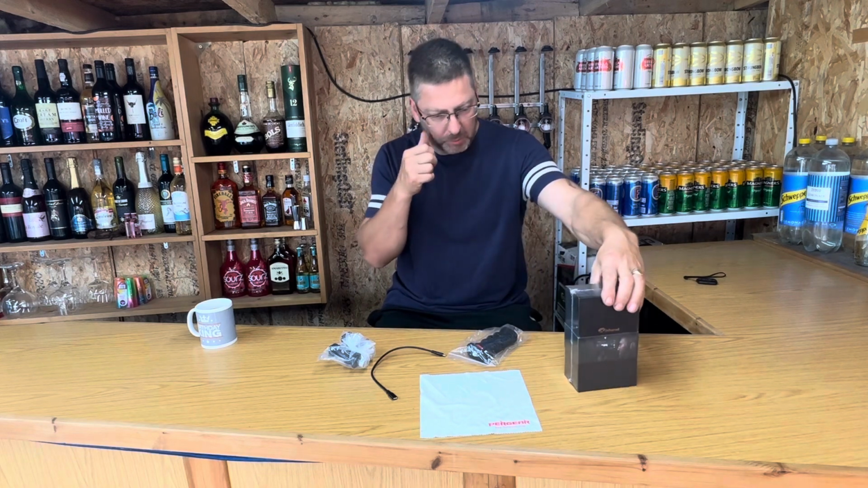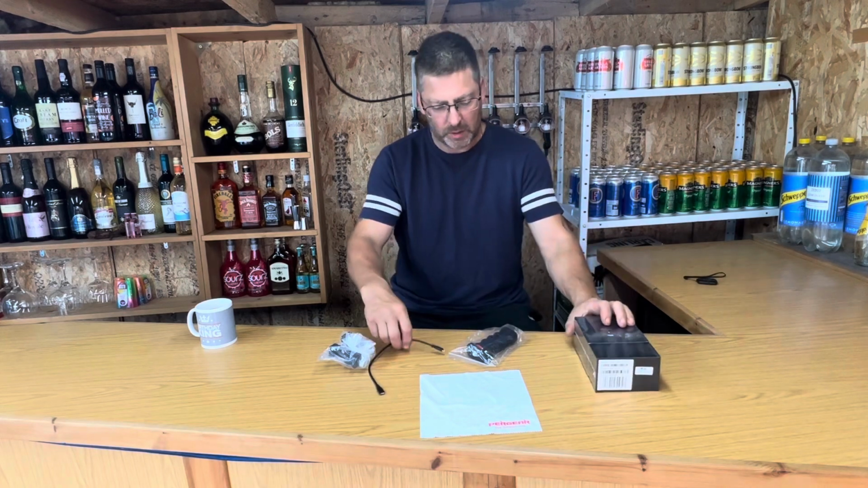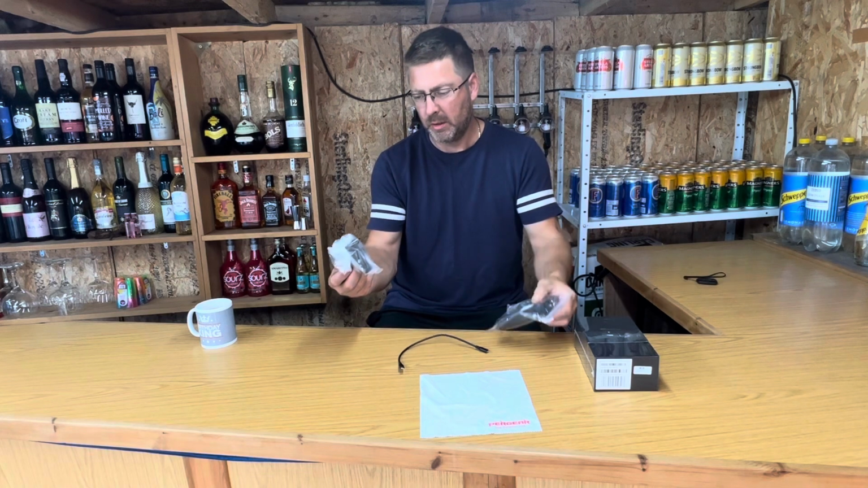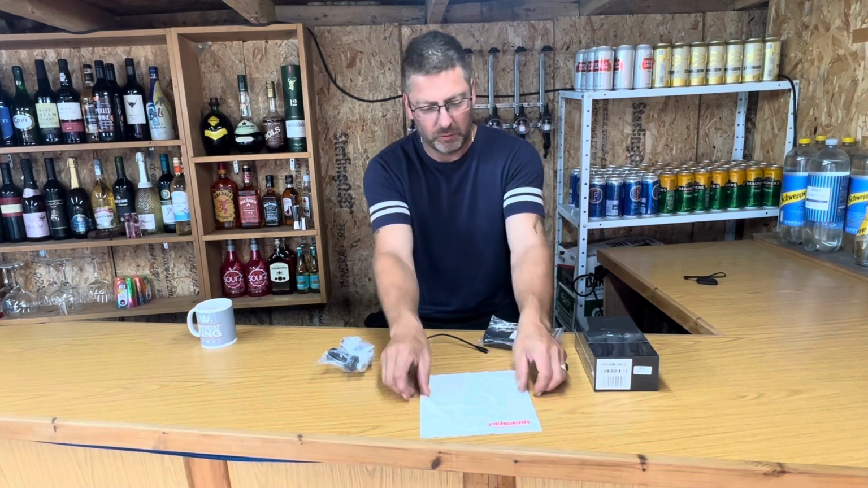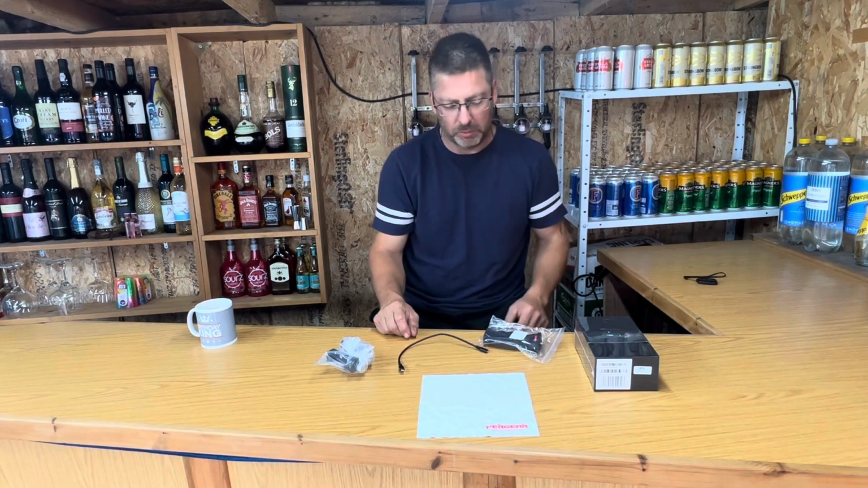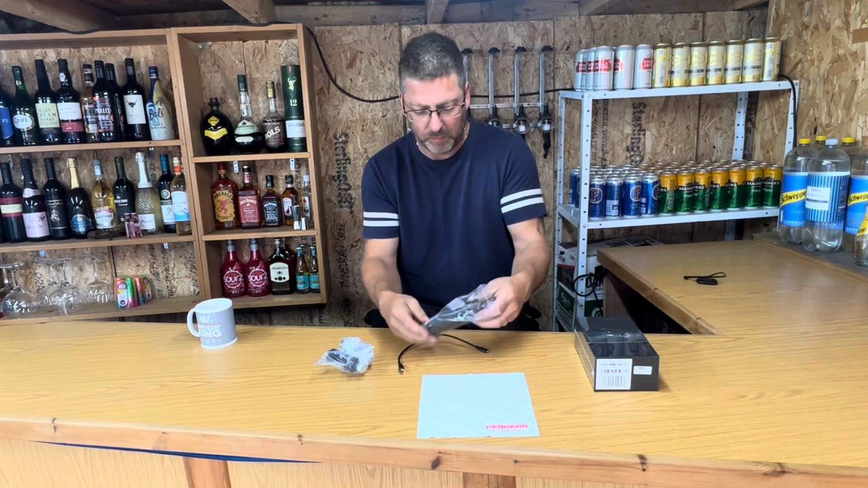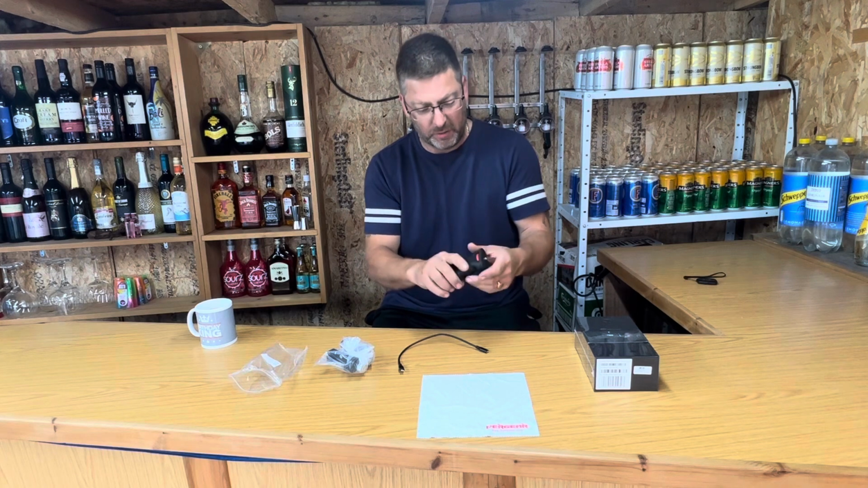So I opened up the package. The infrared was in the box, cable was in the package, the trigger handle, the top mount, and obviously a nice little cleaning cloth, which is always appreciated. So it's just a bit of an opening at the minute. Just see what everything's like.